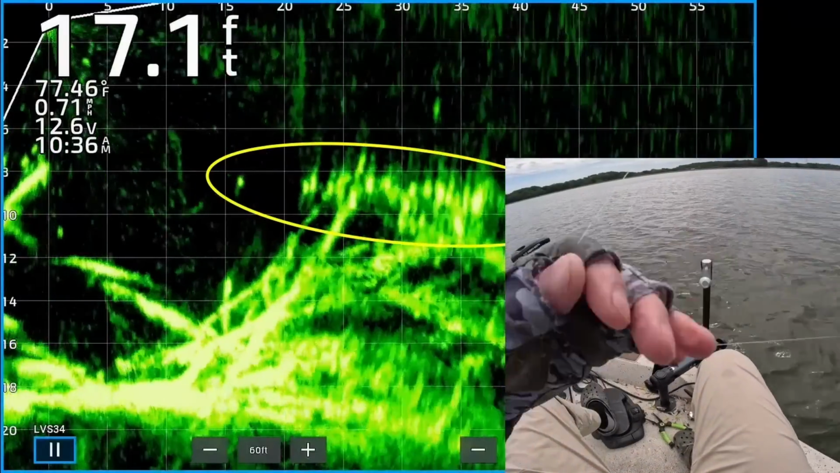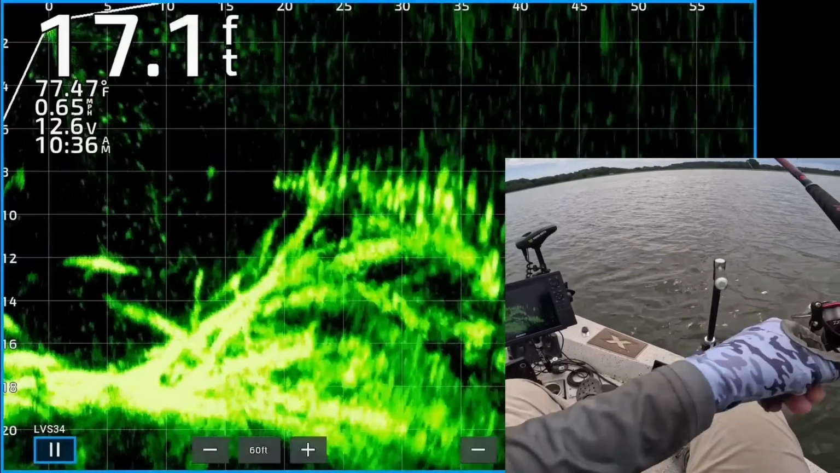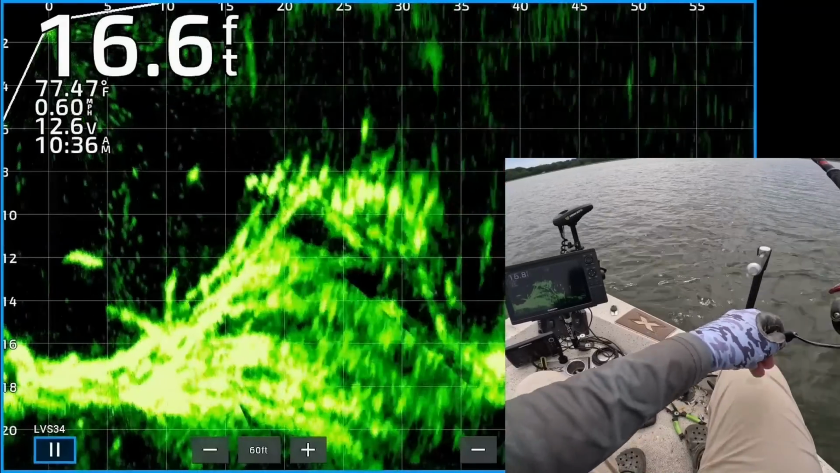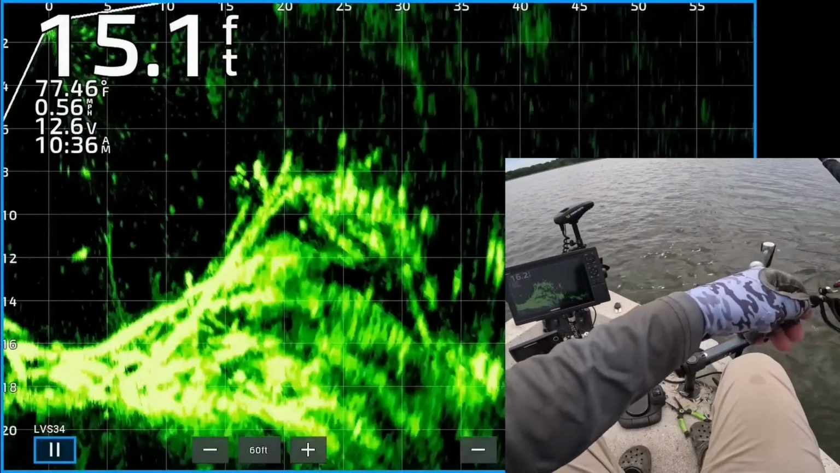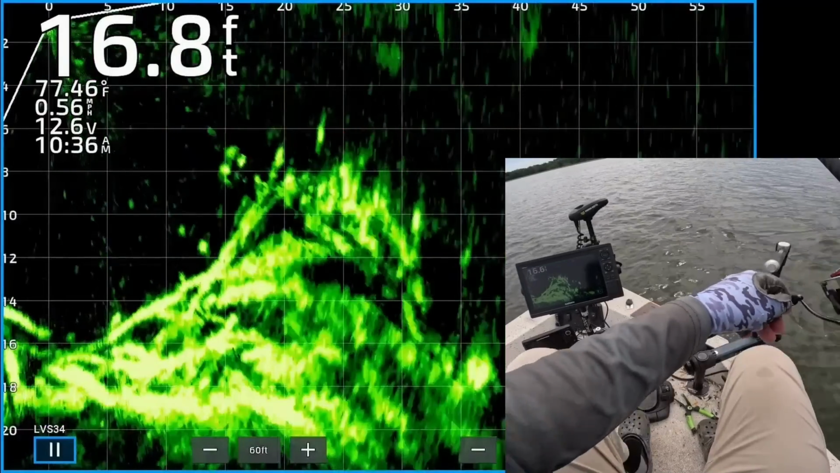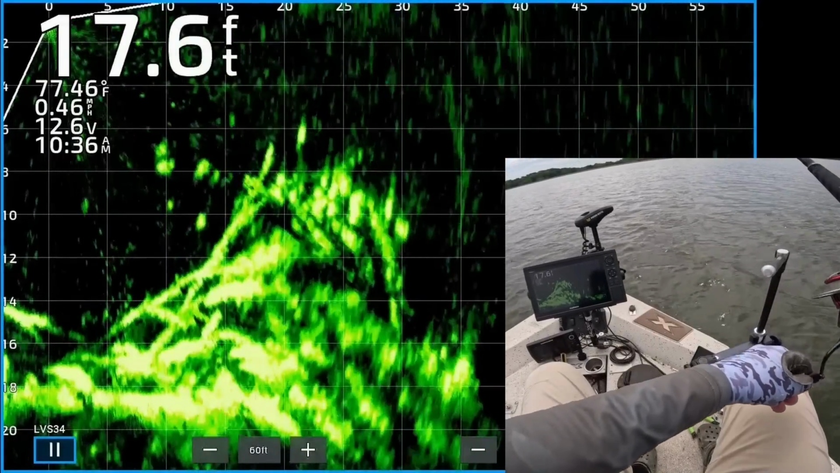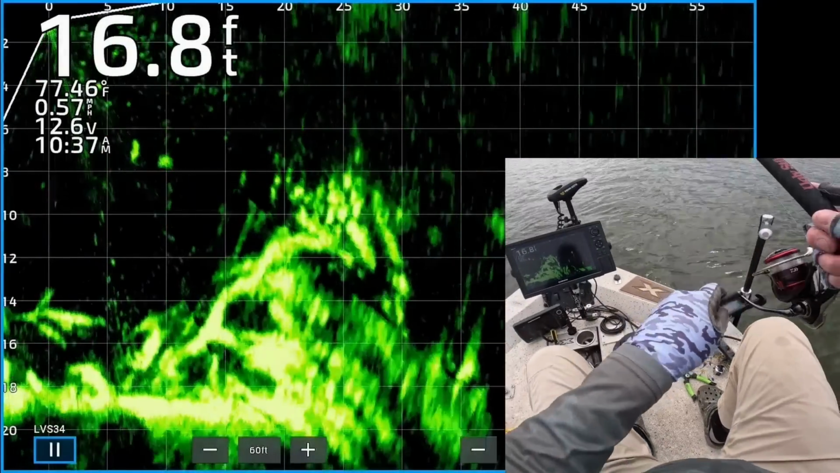Gracious, look at this. There's another group of good looking fish right there. Bring it right on top of that big massive school. Come on, one of you guys eat it. Come on, dudes. He's about to get it. Come on. Come on. Man, that one was chasing it. They wouldn't eat it.